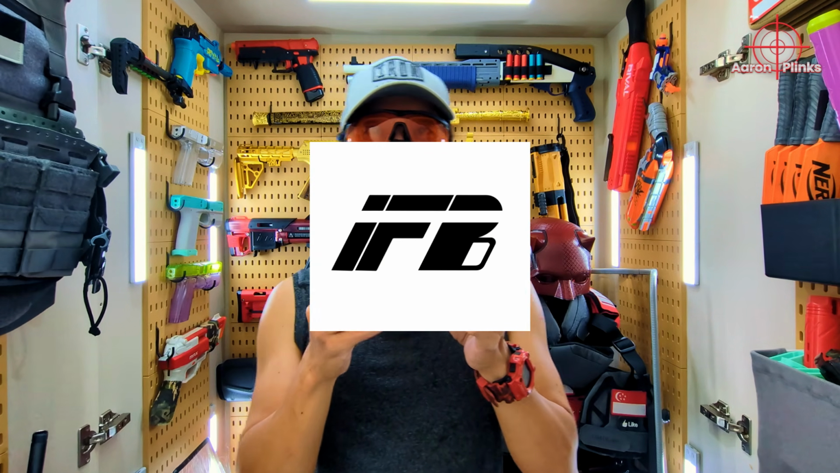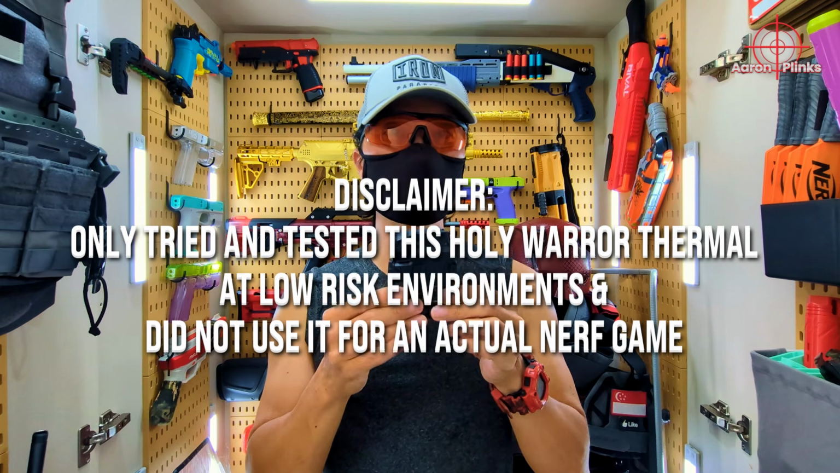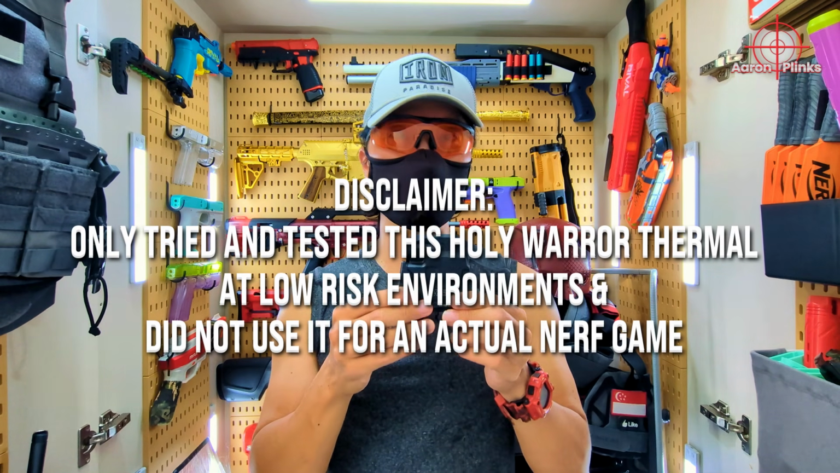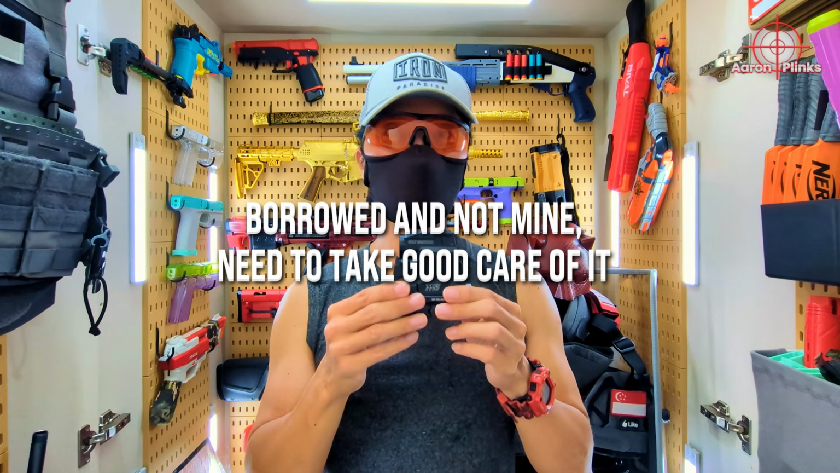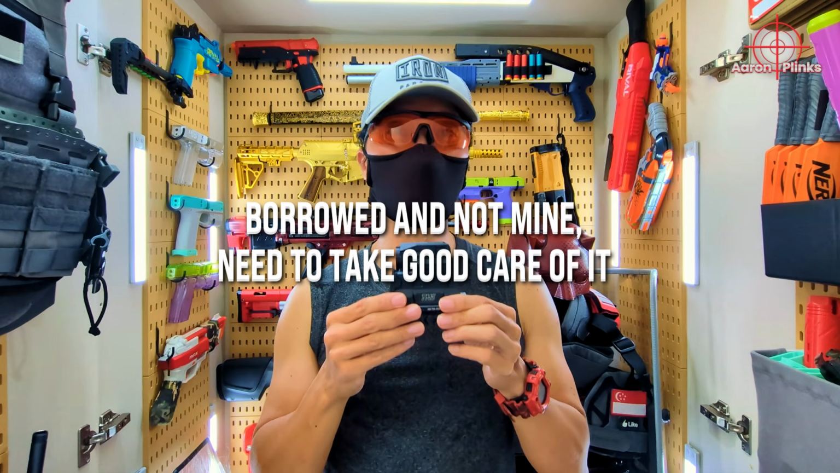Thank you very much to IFB for lending me this Holy Warrior THS thermal fusion sight for review. Major disclaimer, I have only tried and tested this unit at low risk environments and did not use it for an actual game. Because this is 1,700 Singapore dollars, I do not want to risk damaging it because it is borrowed from IFB and it is not mine.